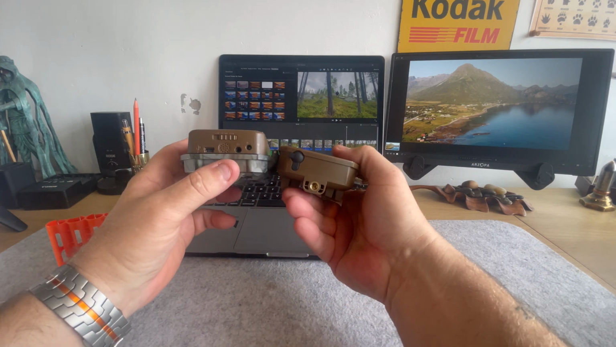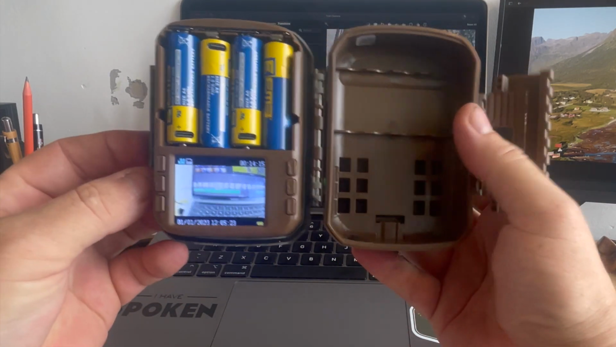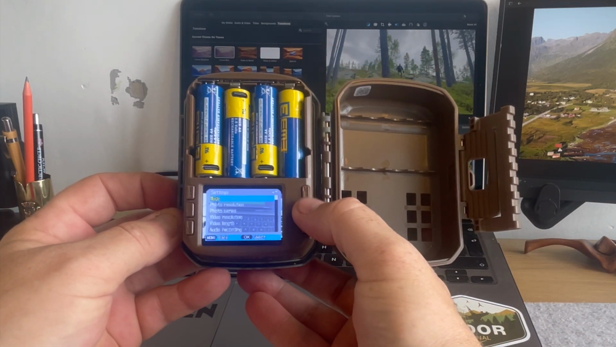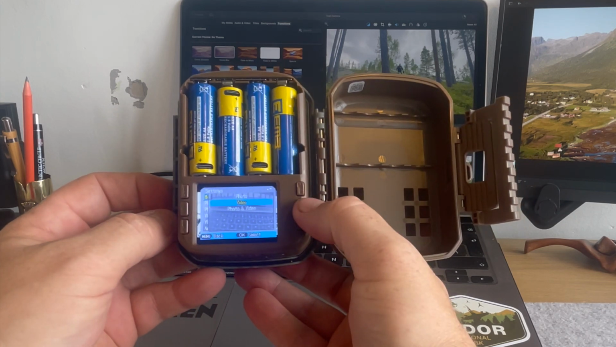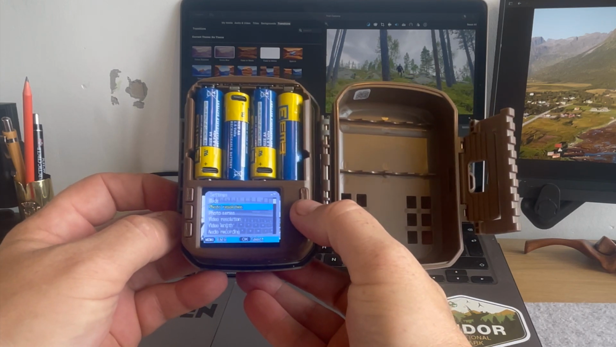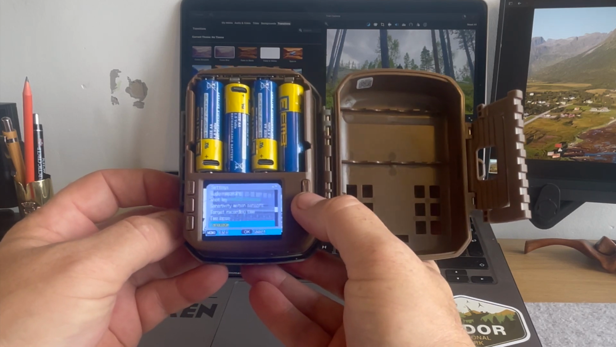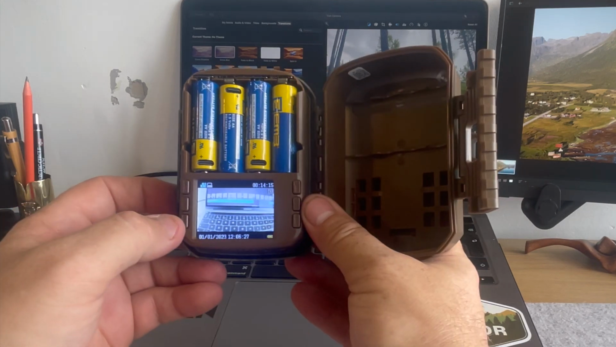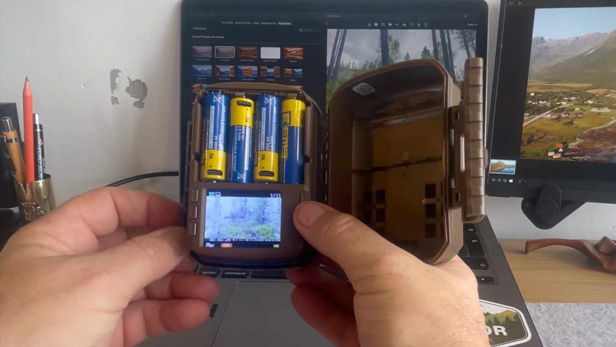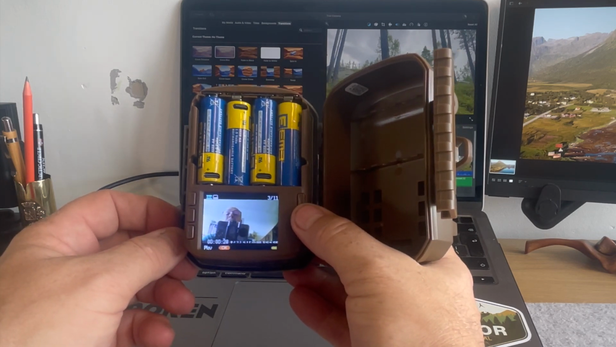You just have to flick it to set up, and then it gives you the screen, and you press the menu. You can run through any of the settings between video and photos, and you have an OK button to confirm. You can scroll down through resolution, series, video resolution, video length, audio recordings. There's a lot of options on here. To see what you've previously recorded, you just press the play button, and then you can scroll through all of your videos. Me mucking around with the camera there.